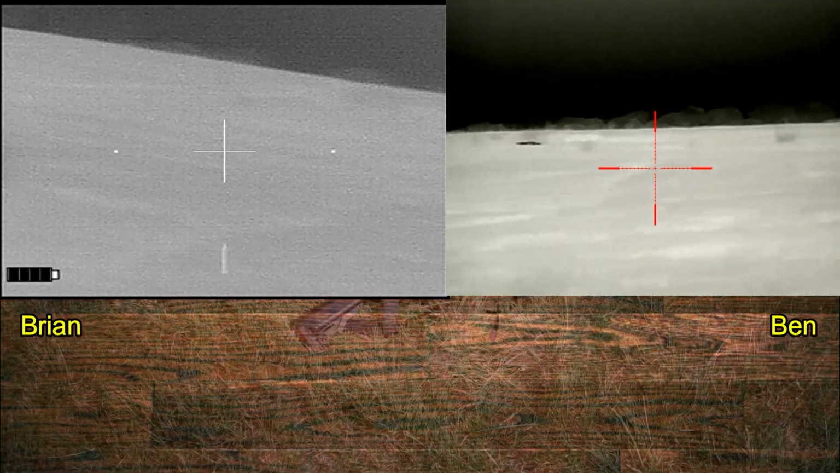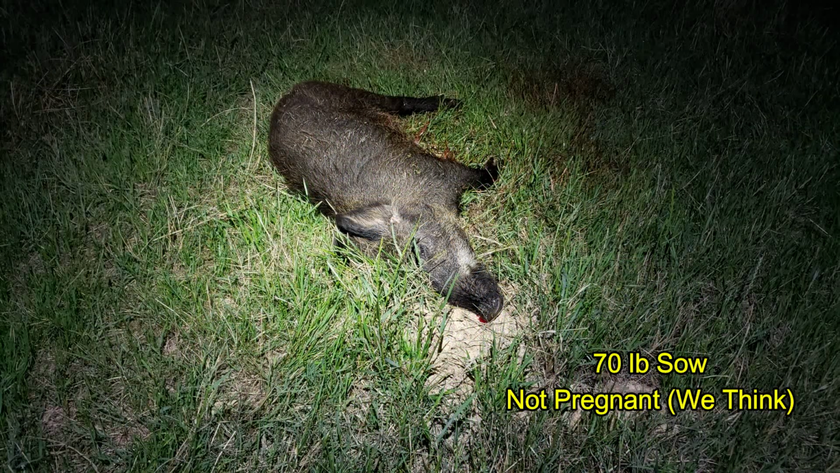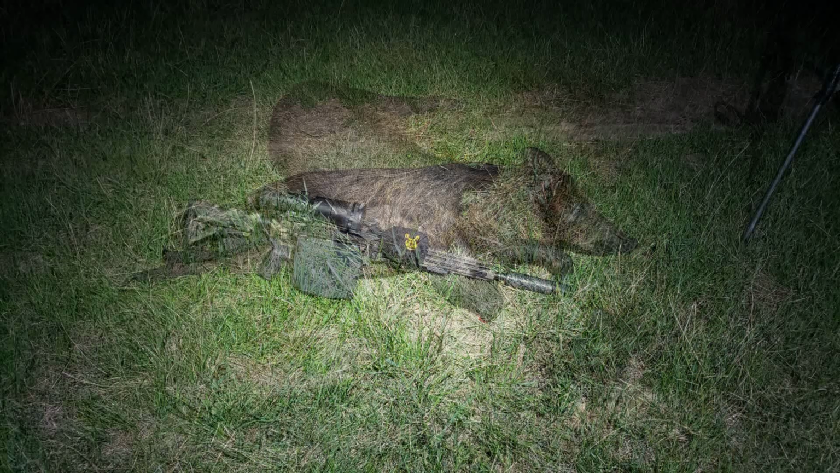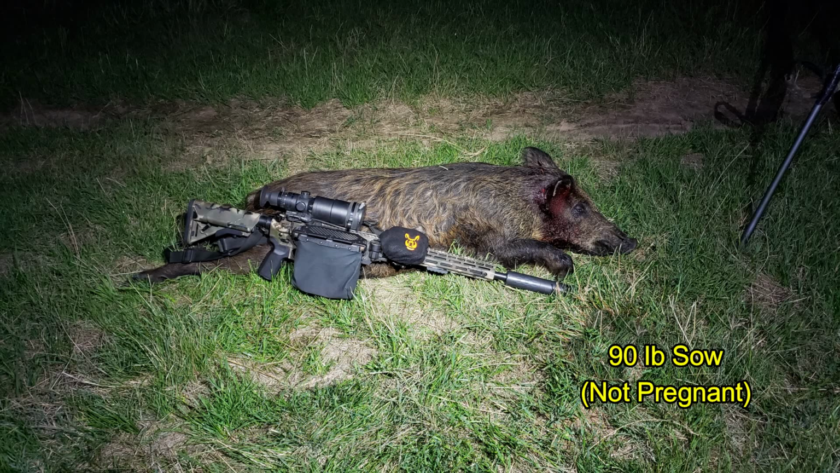And we start off the night with 3 hogs recovered, the first being a 100-pound boar. That was followed up by the runner that Ben initially hit, and that was a 70-pound sow that was not pregnant. Brass catcher by Tactical Brass Recovery. And the last hog recovered was a 90-pound sow, also not pregnant.